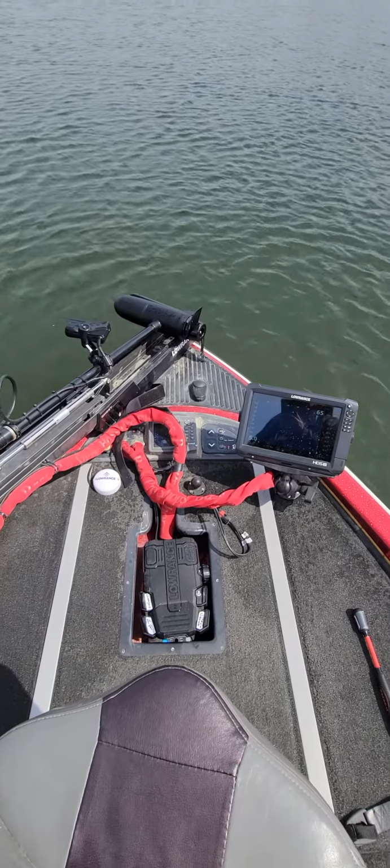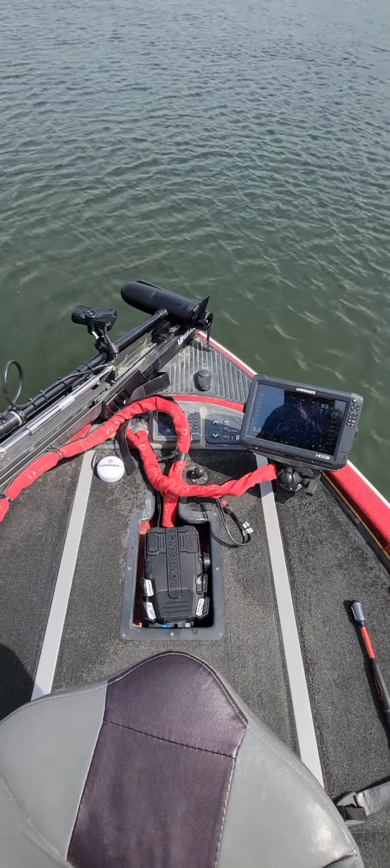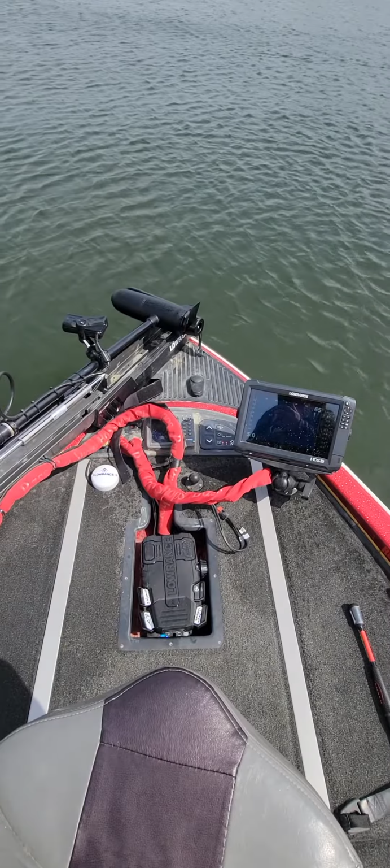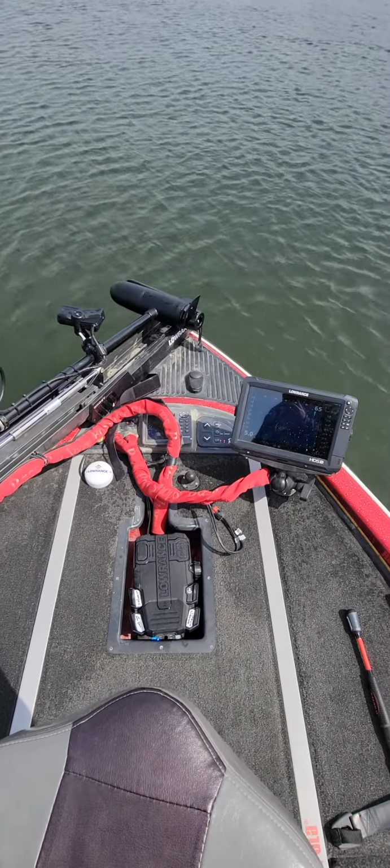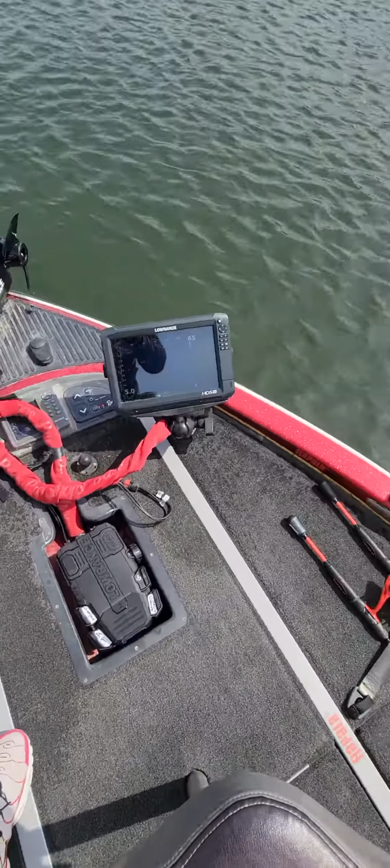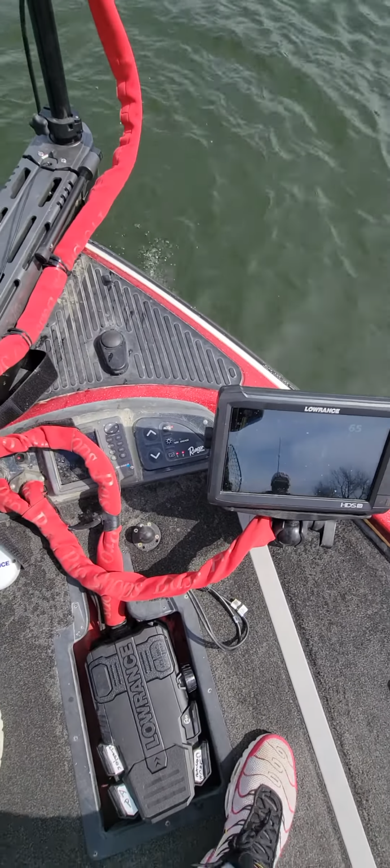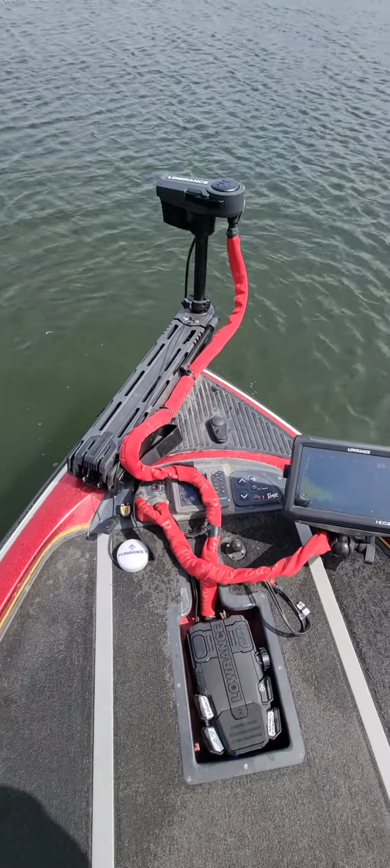When you're seeking fish, it's really easy to use a pedal to go back and forth and control where you're looking with your Ghost trolling motor. So let me put this in the water here. All right, so